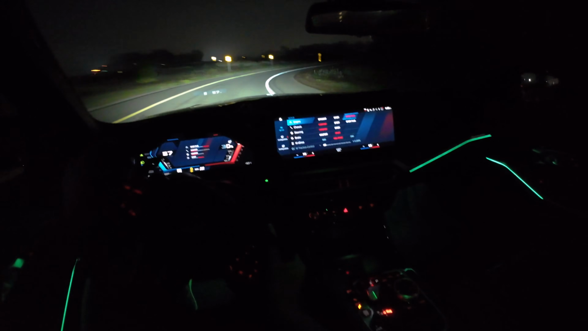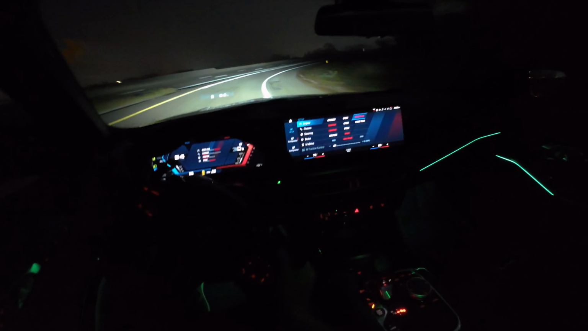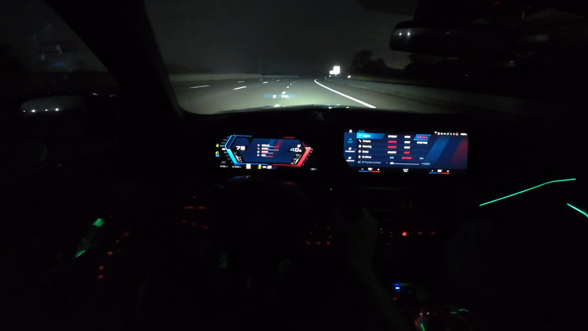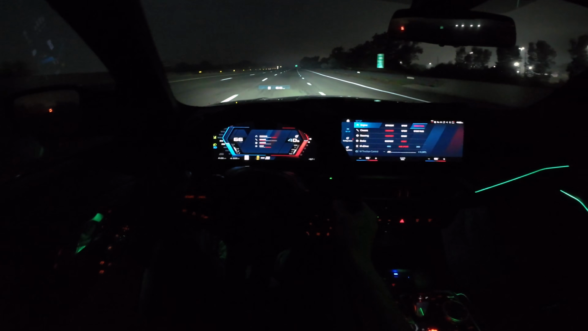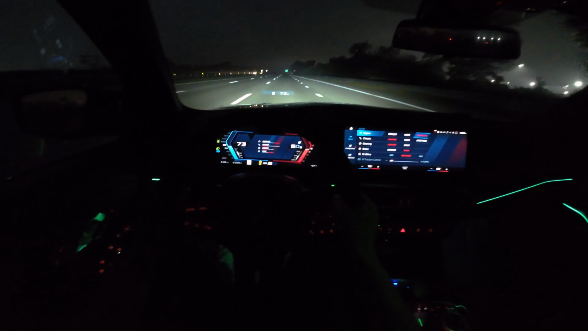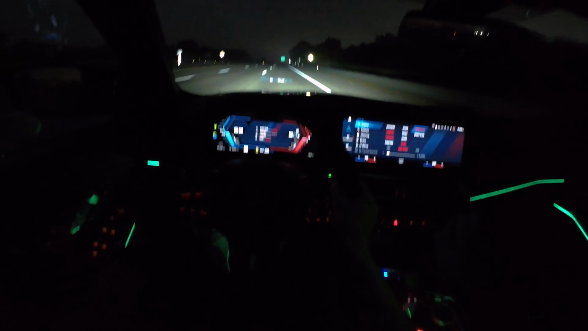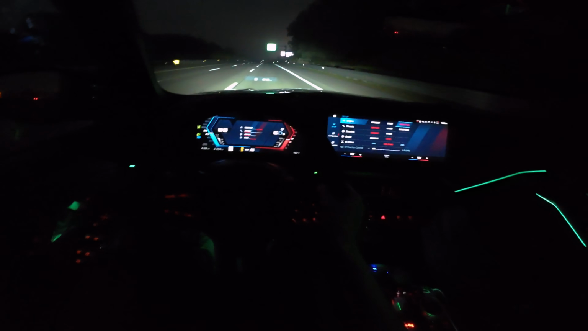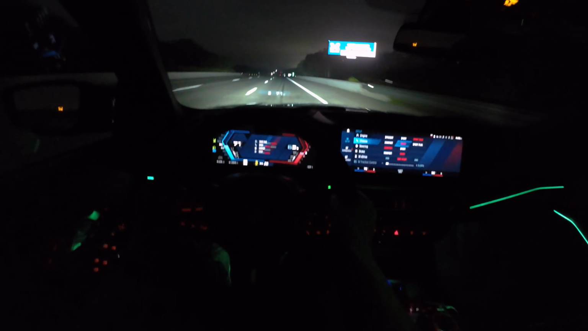Tires. No better way to do that than getting hard on the brakes. There is some performance here. Suspension is very compliant in comfort mode. It's actually quite nice. Let's see what it feels like in sport. A little bit stiffer here.